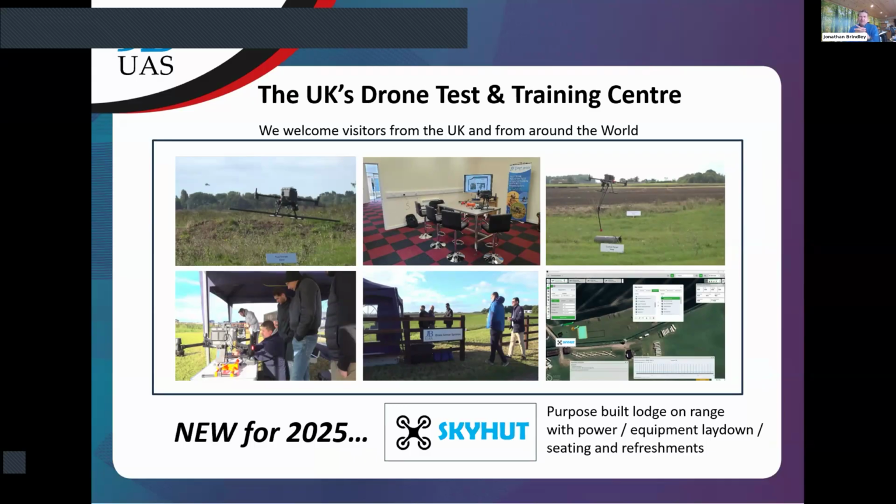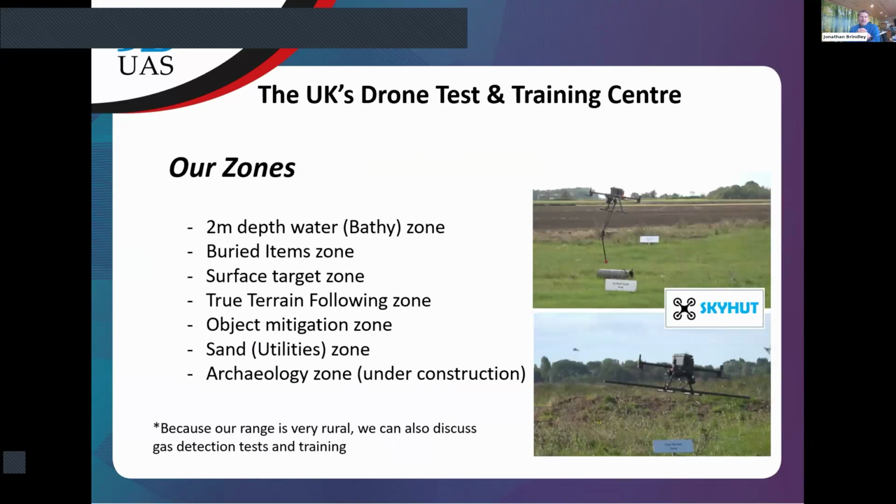It's a ski lodge type building, and that's where we've got all the power for batteries. We've got a big screen where we can do really close one-to-one training with people. It's also really closely located to our training room, so we can do the theory training and then literally walk straight onto the flying range. So it's really handy.